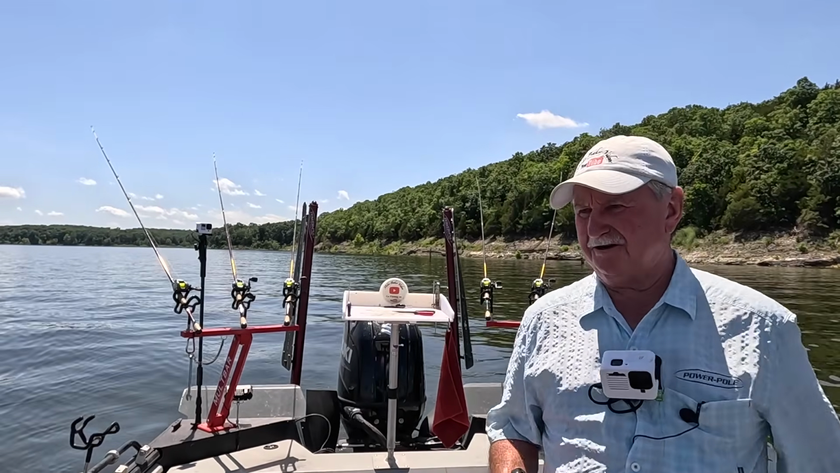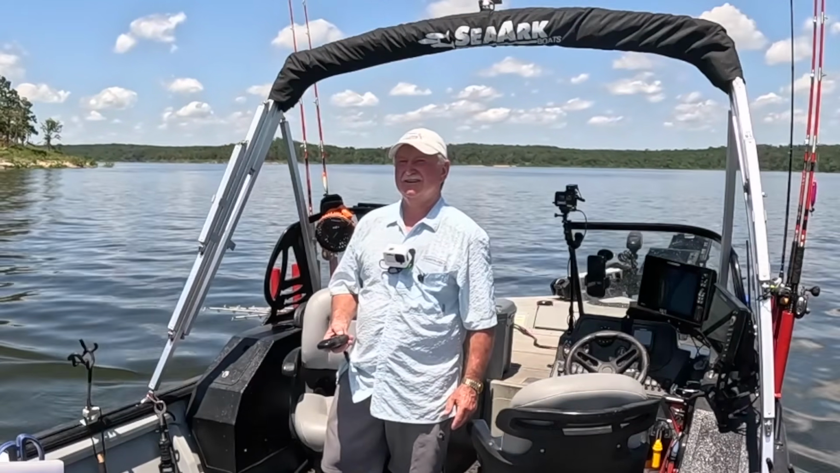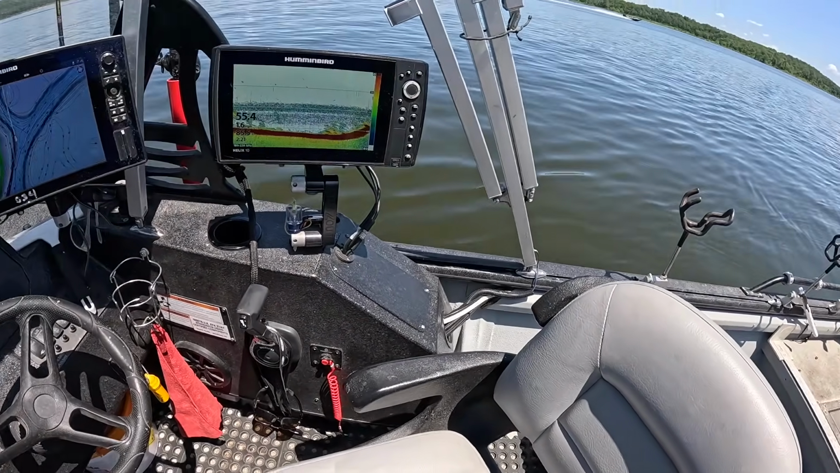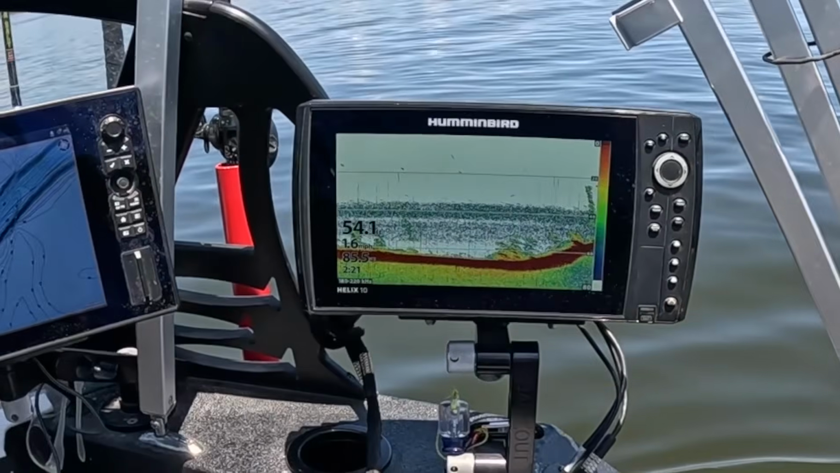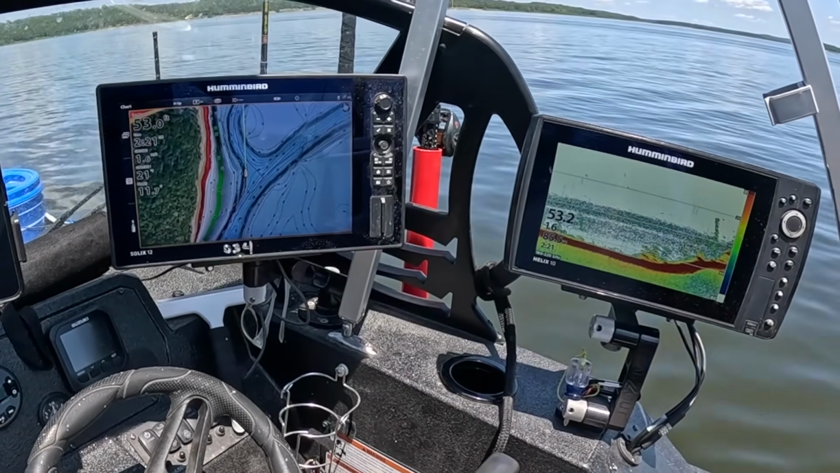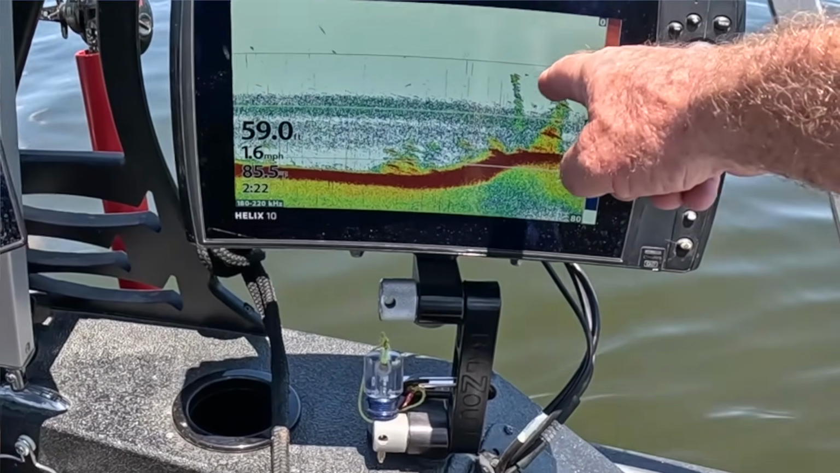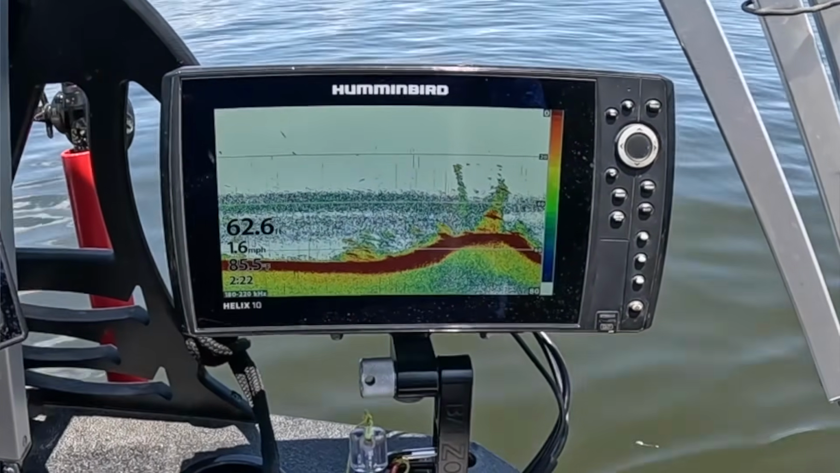Let's see where I am. I gotta get back up on the ledge. I'm right down in the channel now. Let me get up on the lip of it. There we go. See, I'm coming up out of the channel. I'm gonna try to get up on the lip of it up there. You can see trees. See that top of that tree's right at 20 feet. I don't know if you can see it. Those are fish around the top of that tree. There's 20 foot. That's what I want to target.